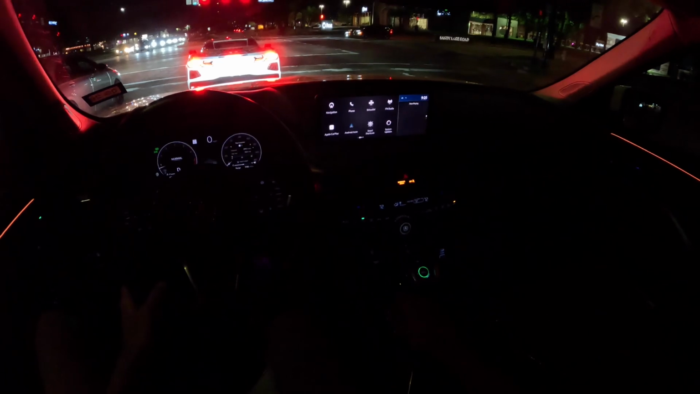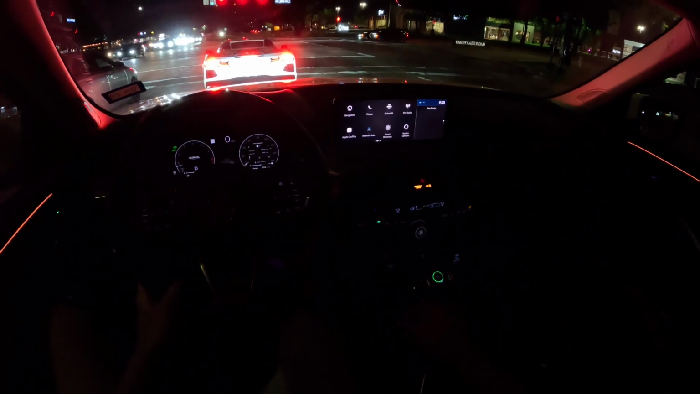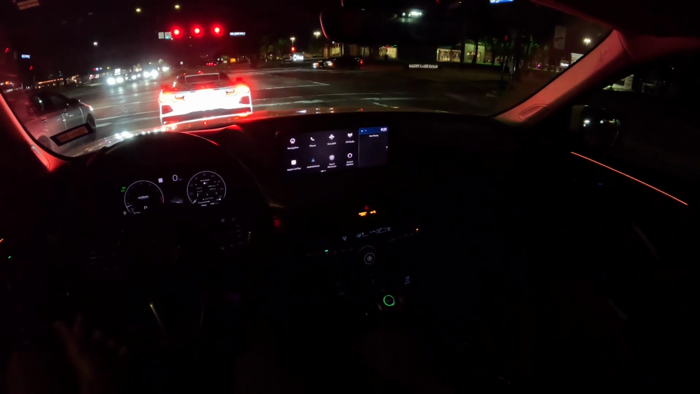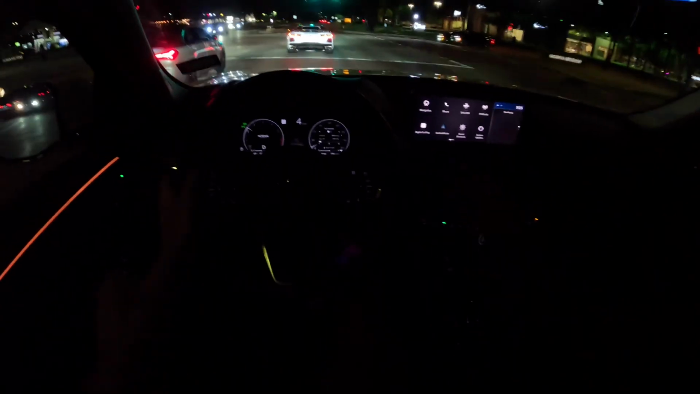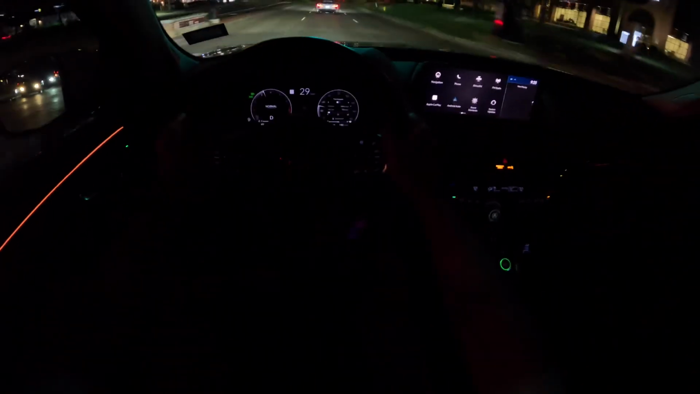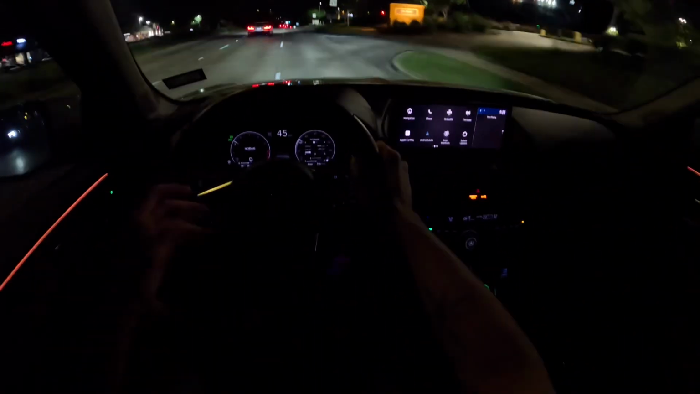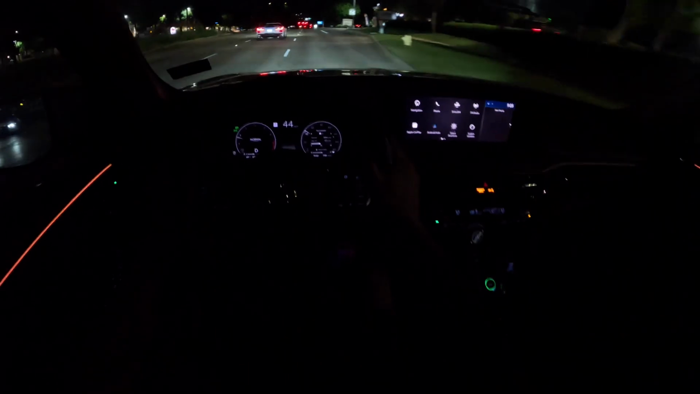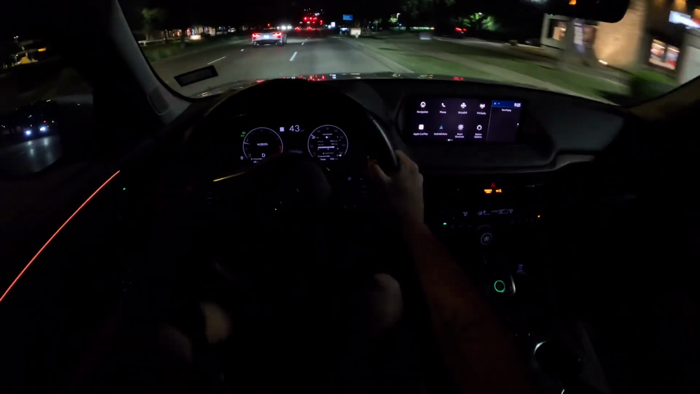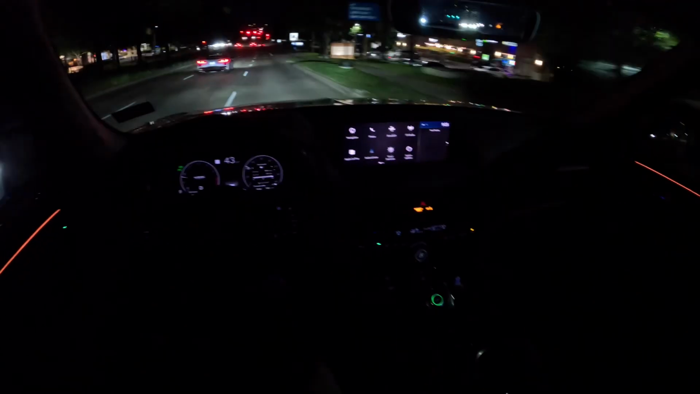And the thing with the true touchpad interface is that a lot of people say, oh, I don't like touchpads or anything. Yes, touchscreen is easier, but this touchpad is not hard at all to use. It might seem intimidating at the beginning, like you've never used it before, but after you use it for even a day, it becomes second nature. So it's really not that big of a deal. I do admit that with Apple CarPlay and Android Auto, it lags a little bit more than it does on the main screen.